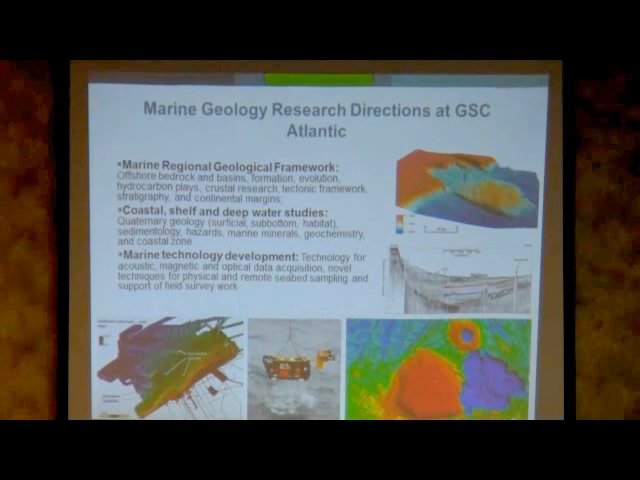So in terms of science, the 3 major directions are, first, marine geological framework science, so looking at offshore bedrock, hydrocarbon resources, crustal research, tectonic processes, and so forth. Another big chunk is coastal shelf and deep water studies for more recent geological timescales: Quaternary geology, geochemistry, coastal zone. And while doing this, we develop technologies for remote sensing, for optical and physical sampling of the